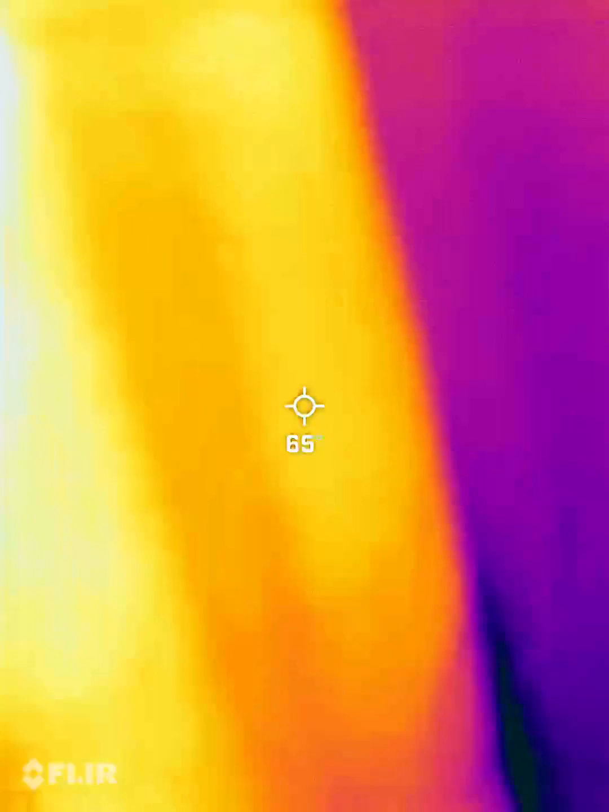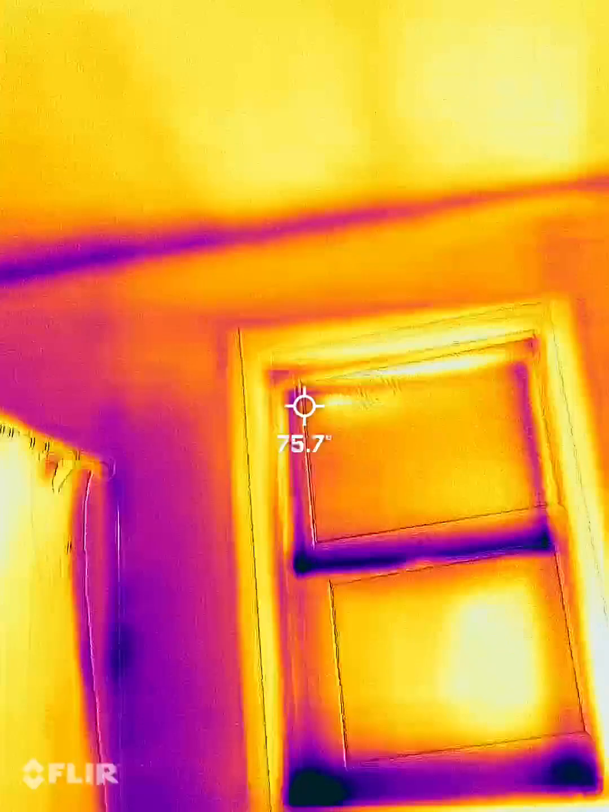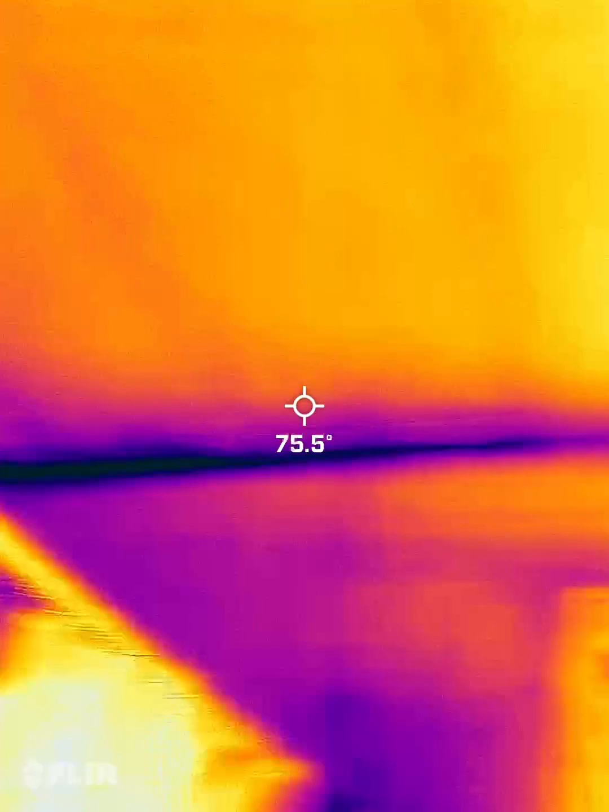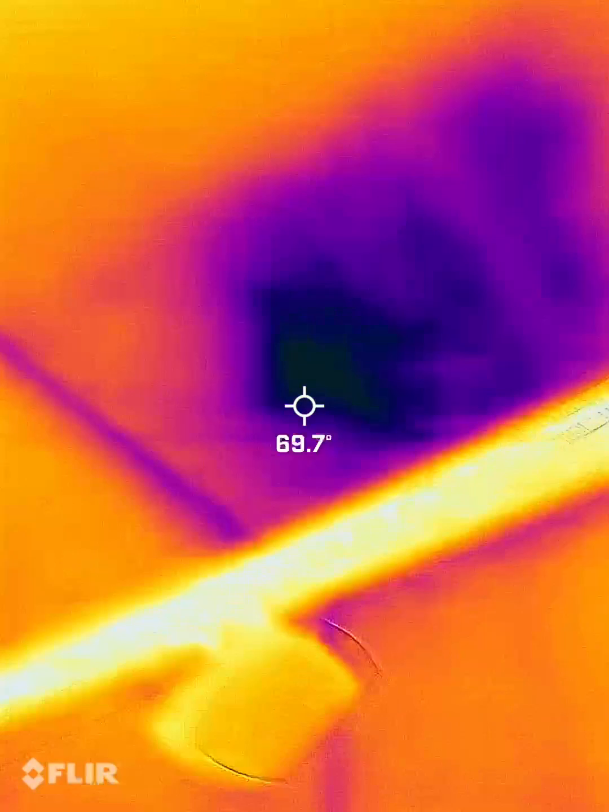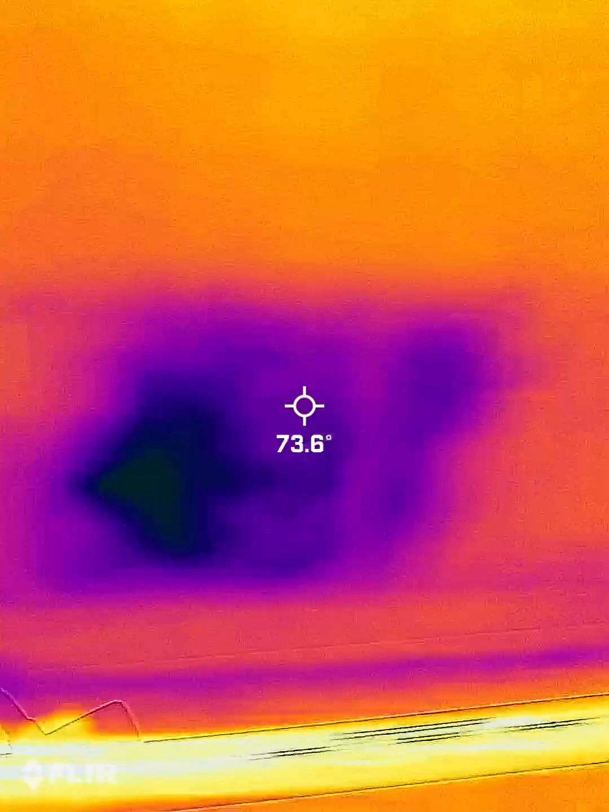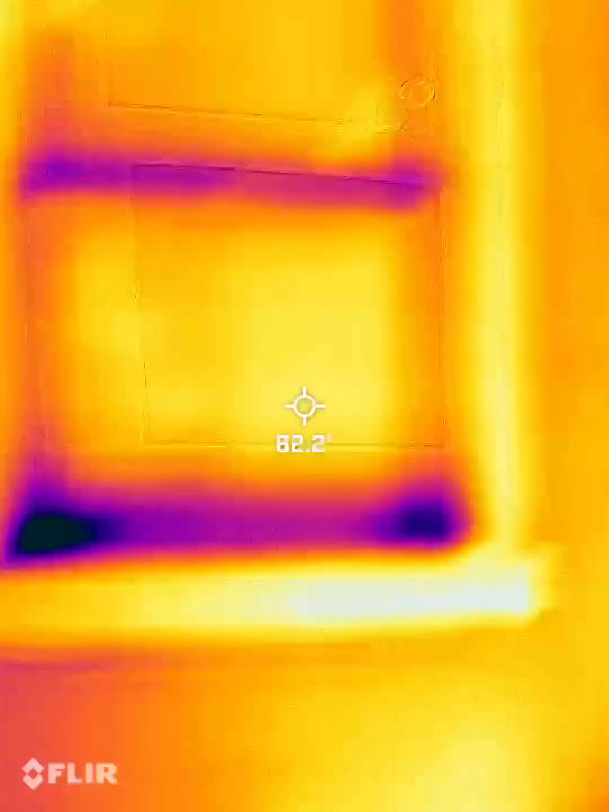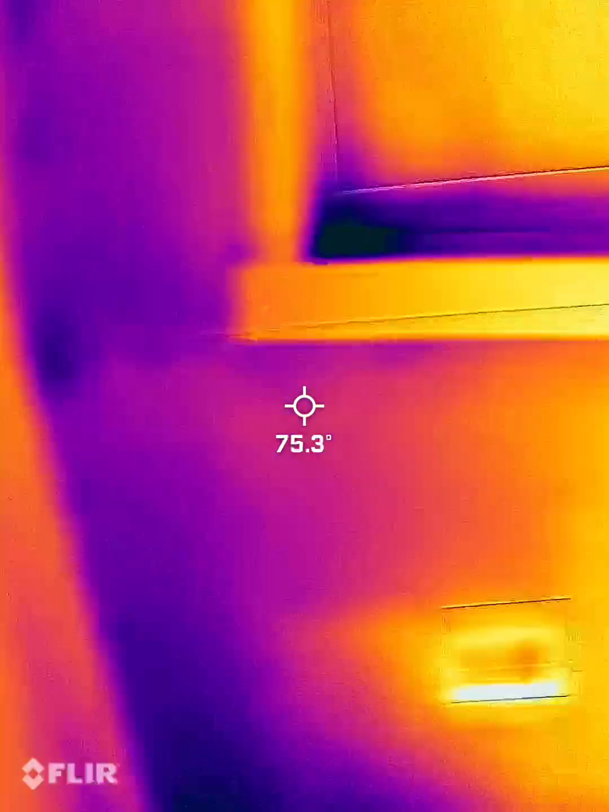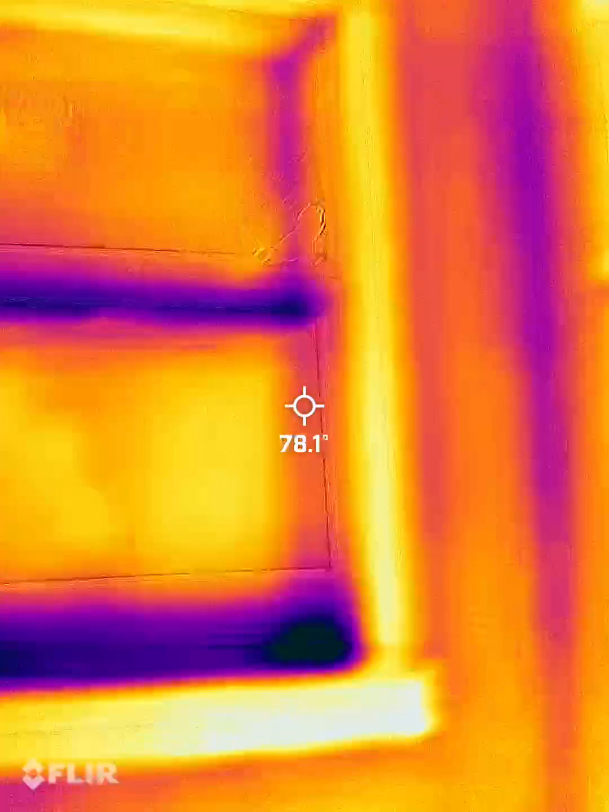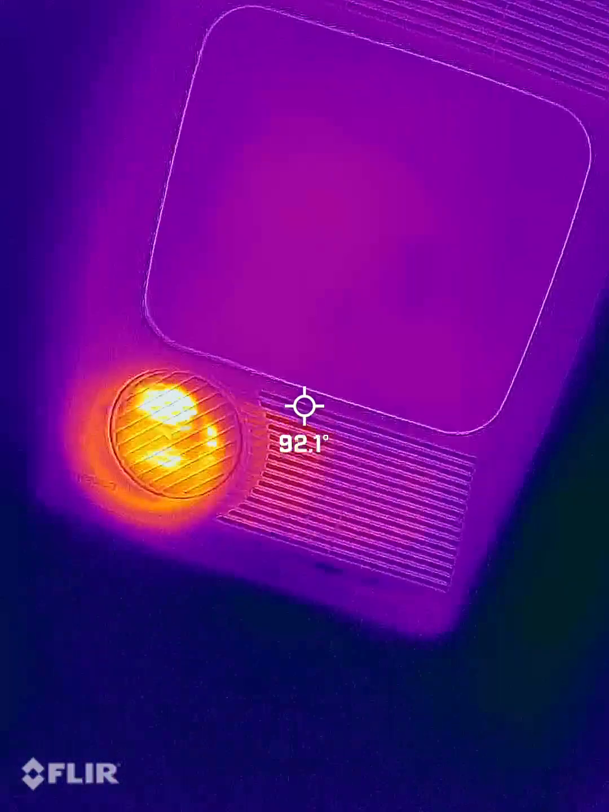This is the closet. This is the bathroom, above the toilet and the bathtub. So the wall in here is hard to tell. We've got the heater flowing in here, right there.